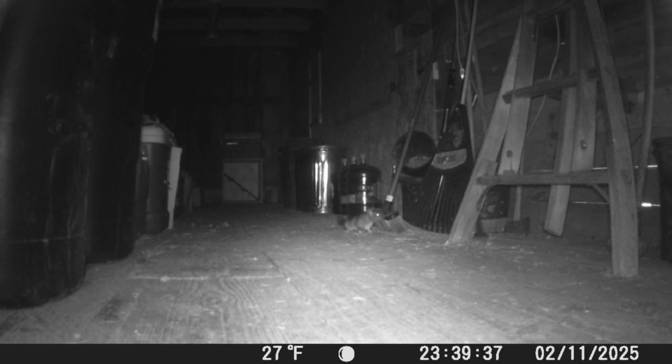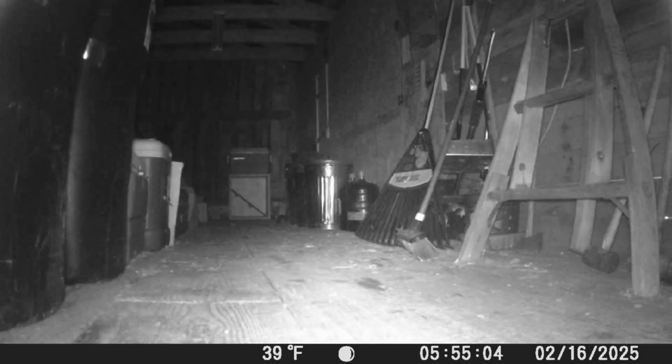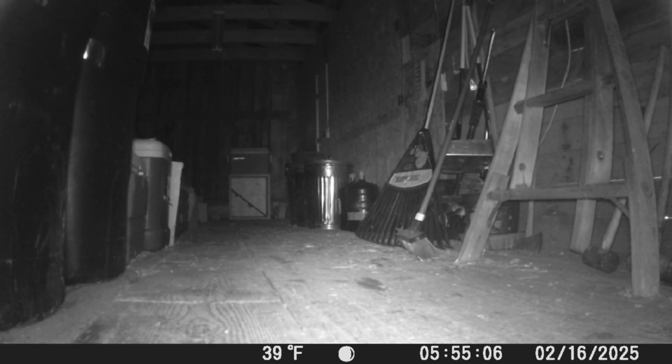And here's more footage of him. Yeah, he triggers the camera a lot when he's in there. More footage of him up there on the top by the food containers. Now, he can't get in those food containers, by the way. I have lids securely fastened on there. So he's basically just eating whatever I spill. He's cute, but still a nuisance. He does a lot of dumping in there that I have to clean up.